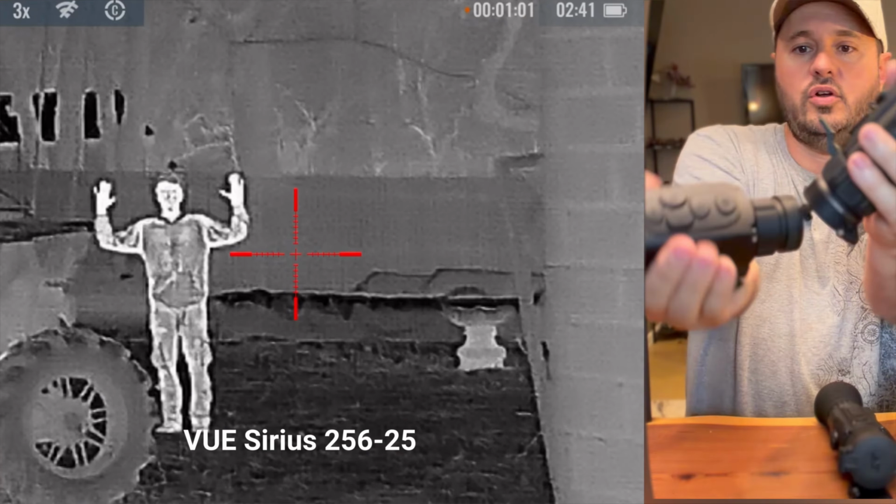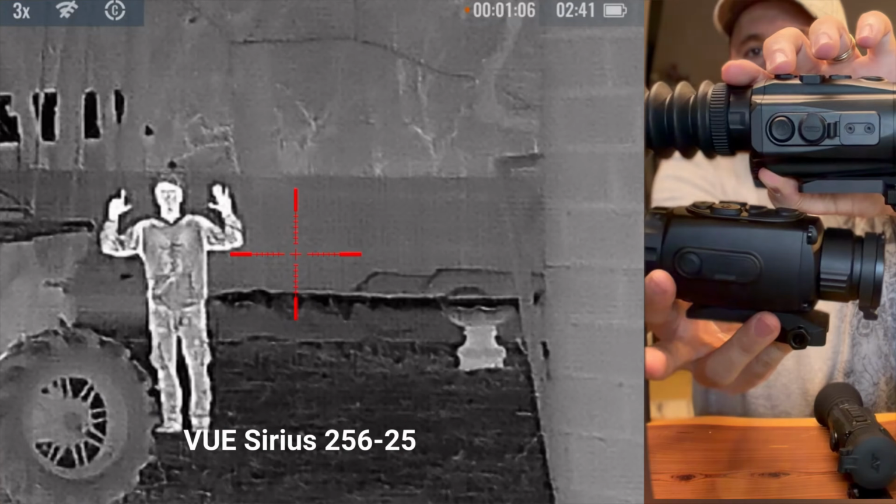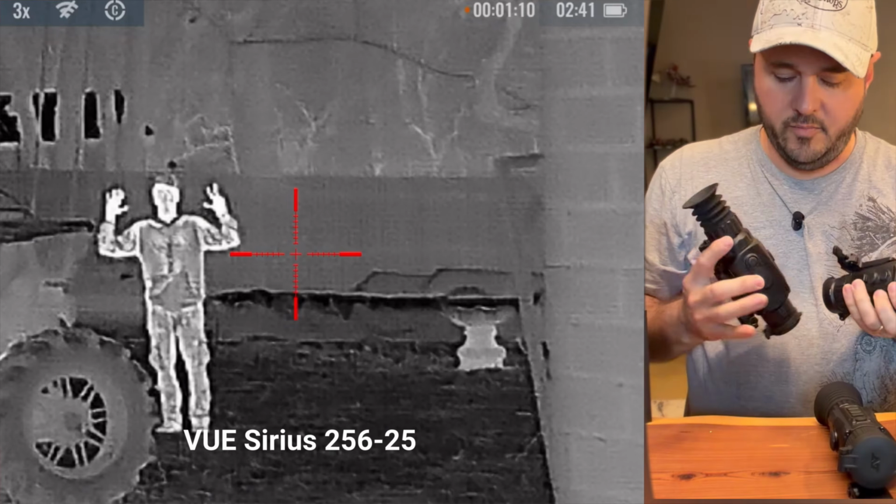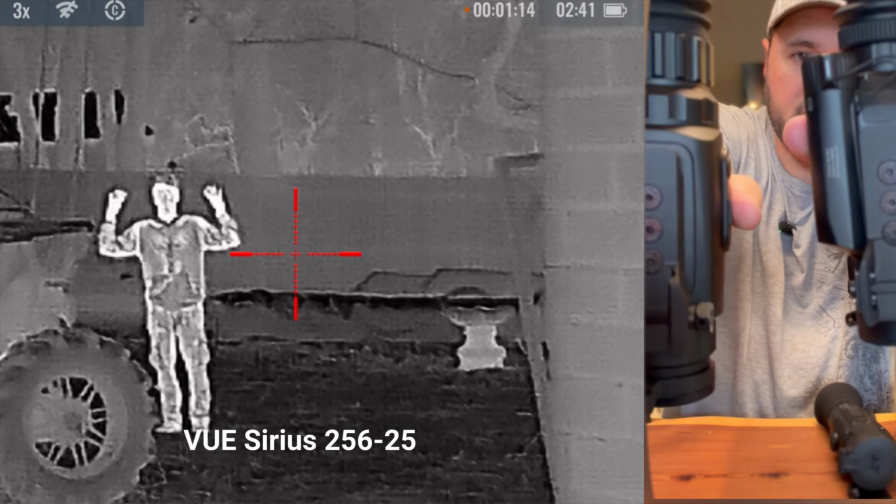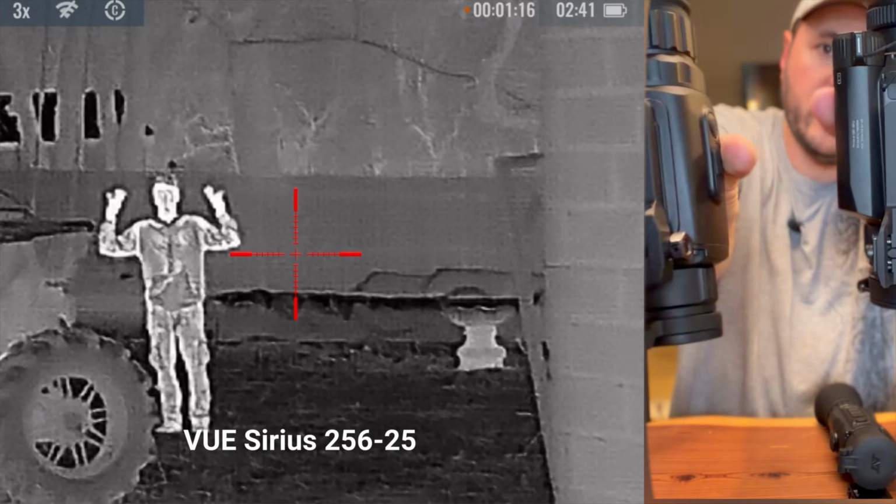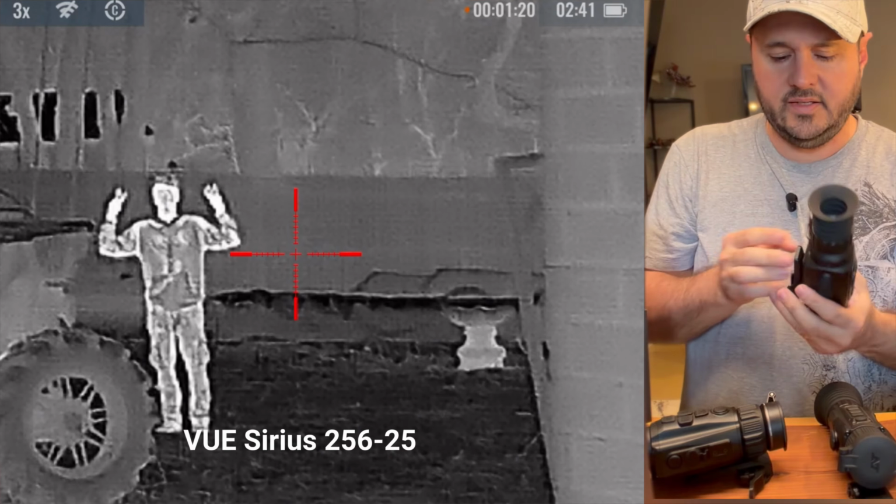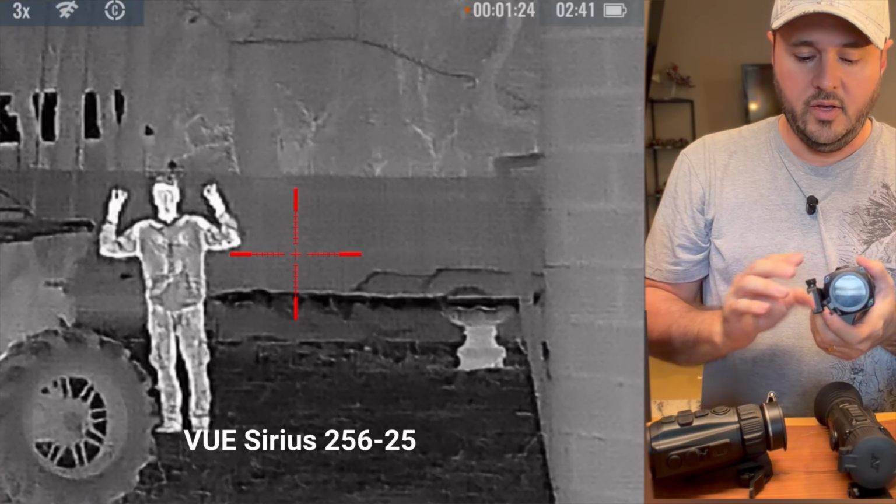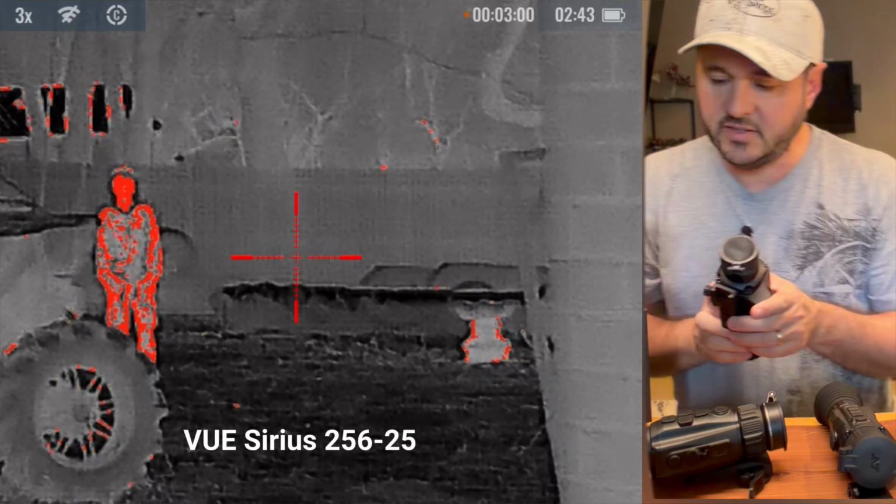It looks like they did a carbon clone. It looks like the Vue did a carbon clone of the RIX. What you will notice is the mounting system. This one has a quick disconnect, and this one just has a regular mount. And so you can't easily use this as a monocular. You can't take it on and off. It's easier to lose zero with a scope like this.